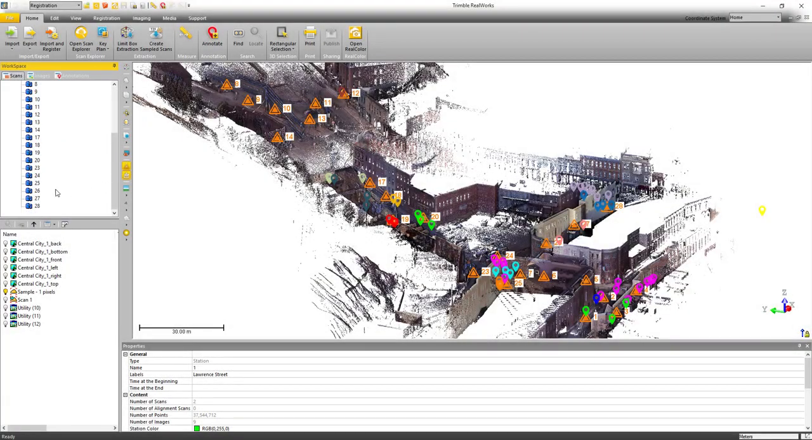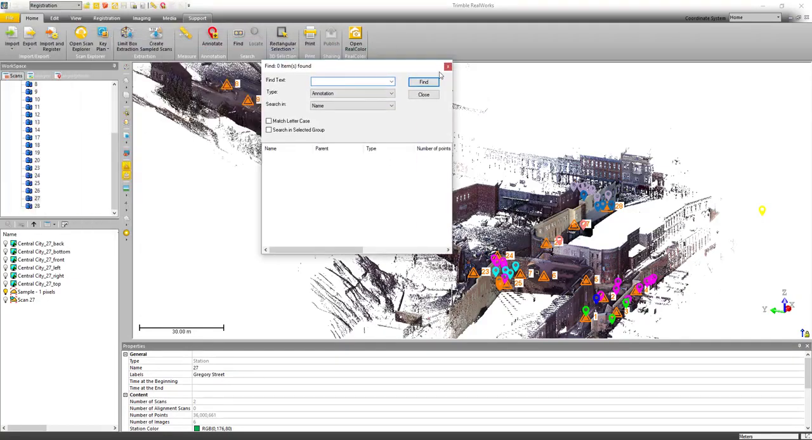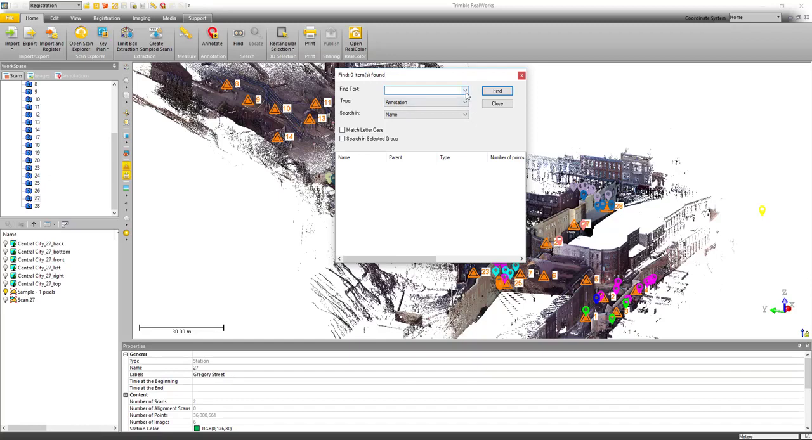Now, in addition to registration sets, we've also added the concept of station labels. So you can see here station 27 has the label of Gregory Street. And if I go up here, I can also search for everything that has Gregory Street in it. So I'm using the Find button. This has been here for quite a while. I just need to go in and change the type to station. It's down here towards the bottom. There it is, station. And then I need to change the search in to the type of label. Once I do that, then I just need to type in the name of the text that I want to find. I'm just going to type Gregory. I don't need to add street, and then click Find.